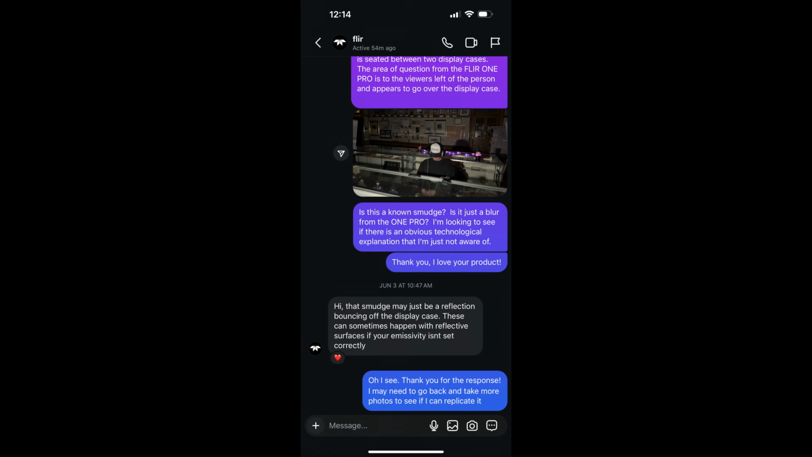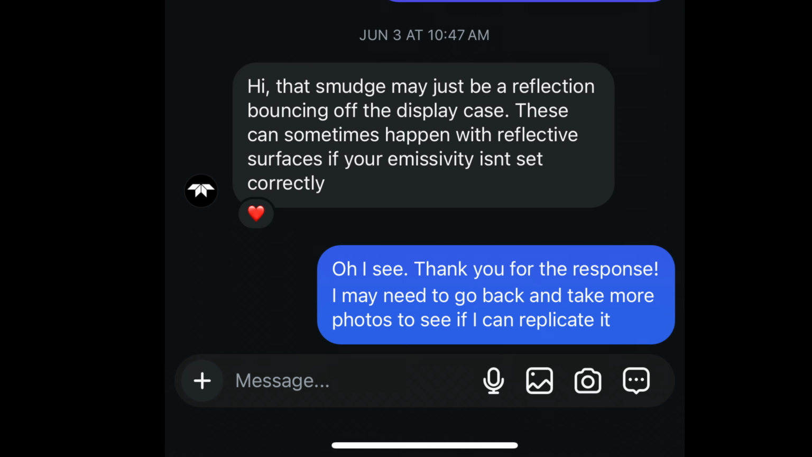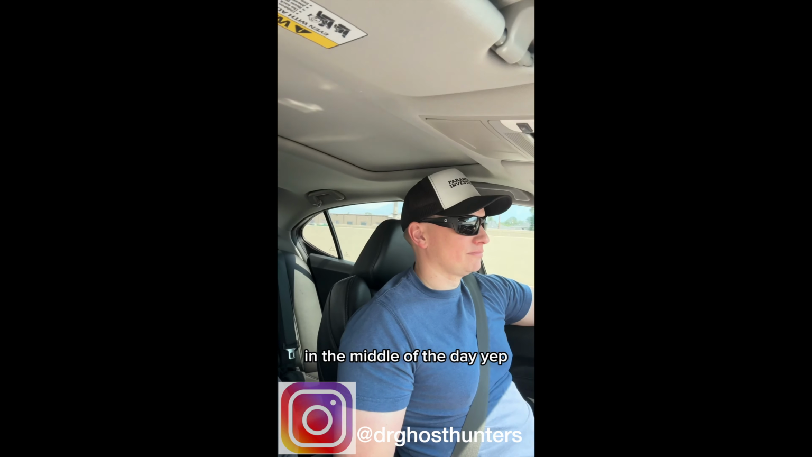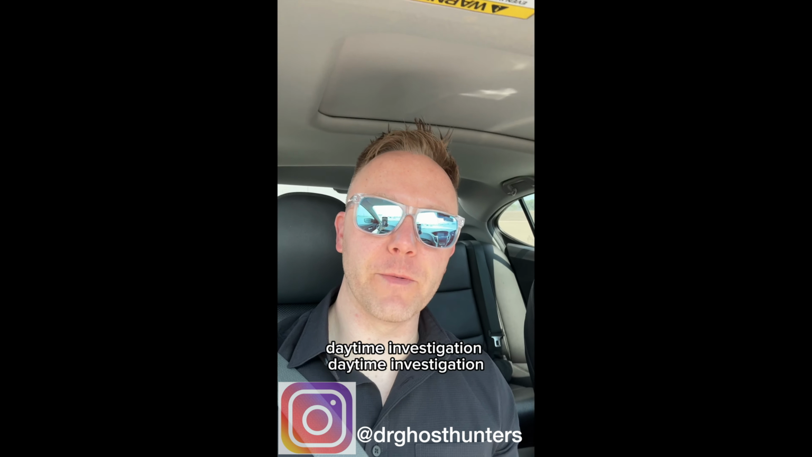Now, I had reached out to FLIR asking them about whether or not the device that we had could actually cause this as a known anomaly, perhaps whether it was from air or a smudge. FLIR's comment is that this could have been blurred simply by the FLIR ONE Pro reflecting off the glass. And of course, before we made a statement that this was a portal, we had to make sure that wasn't the case. Jason and I captured something that I think is so compelling that we are going back to the location specifically to debunk it in the middle of the day. Yep. Daytime investigations.